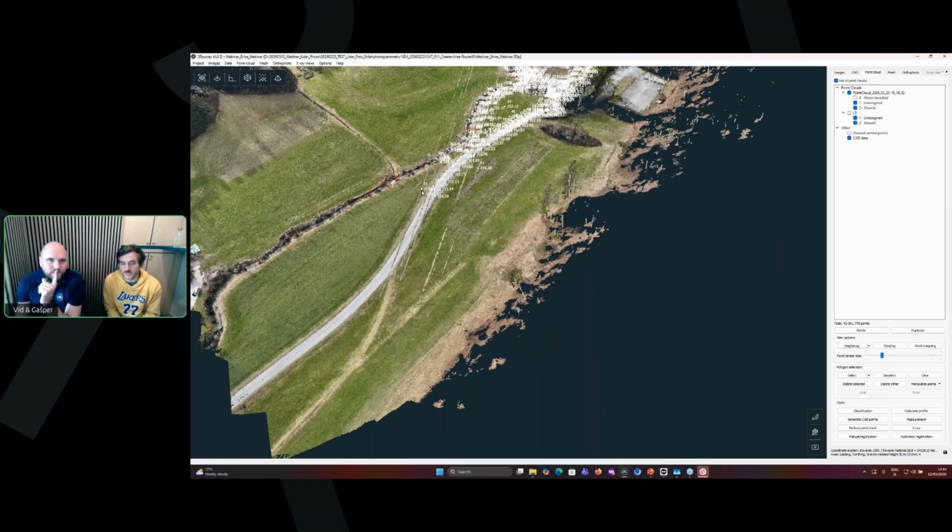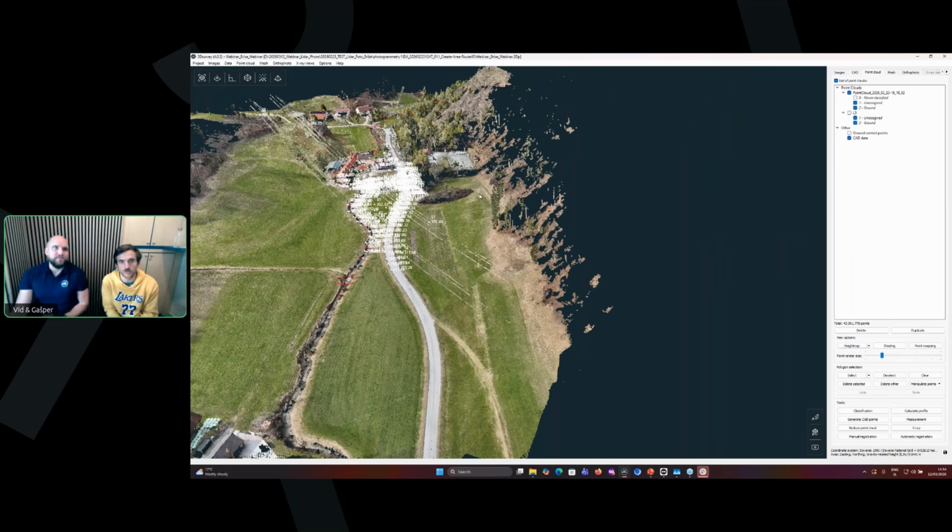But if the power lines go through the forest, then you need to map that corridor, the power line corridor. Or if you want to calculate how far the vegetation is from the power lines, then LiDAR is the only thing to go with. Yeah, definitely.